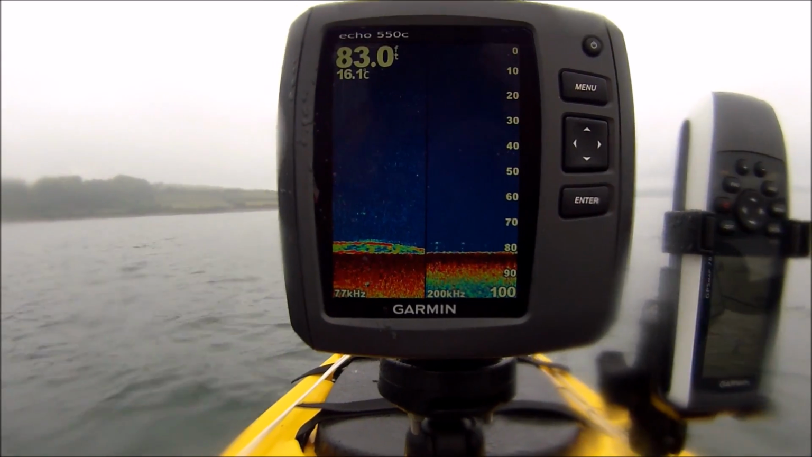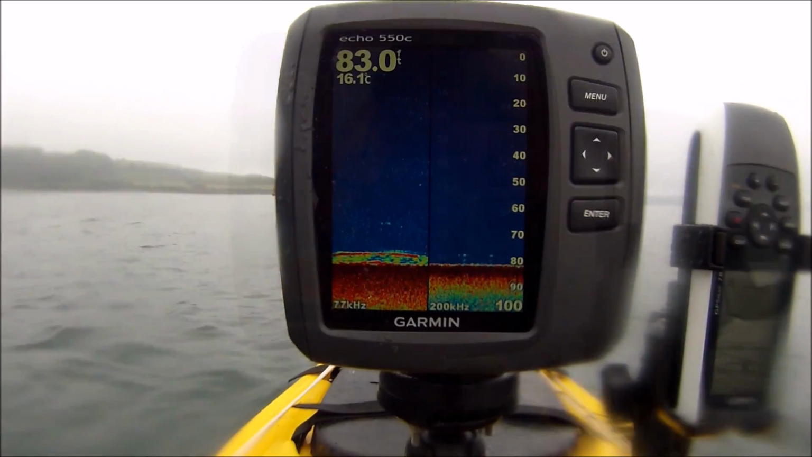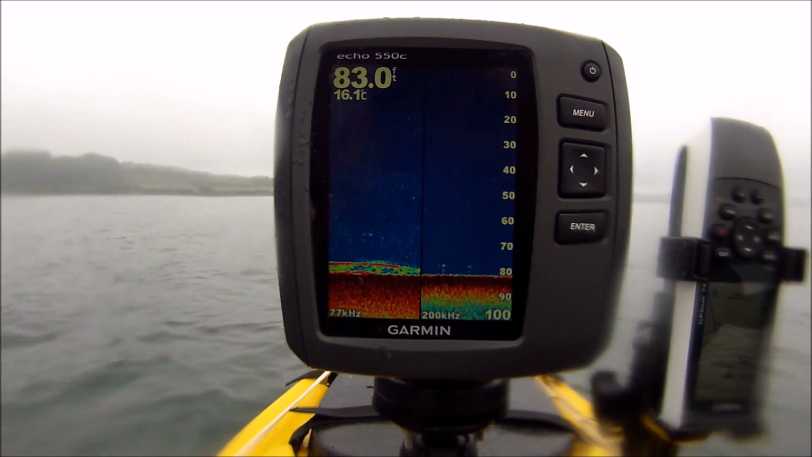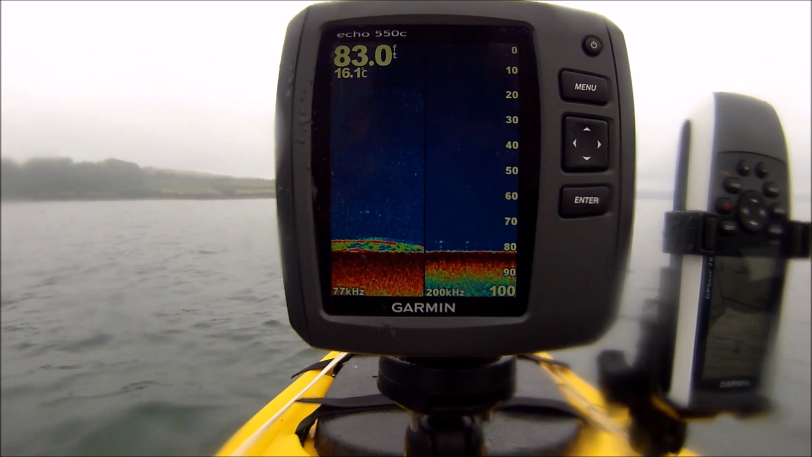This is an example of the advantage of having split frequency. If I just had the 200 kHz on full screen, I would have struggled to see those fragments.